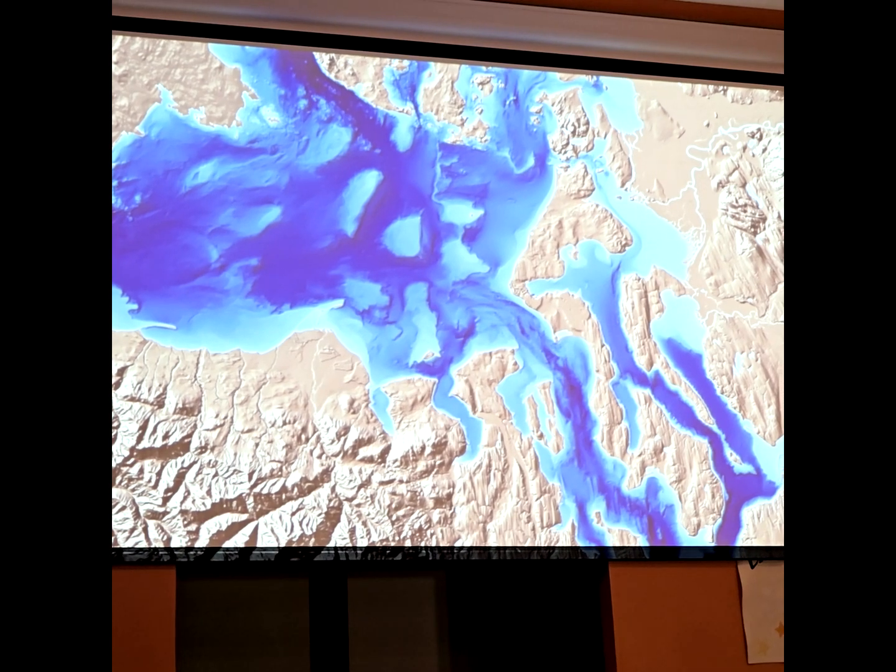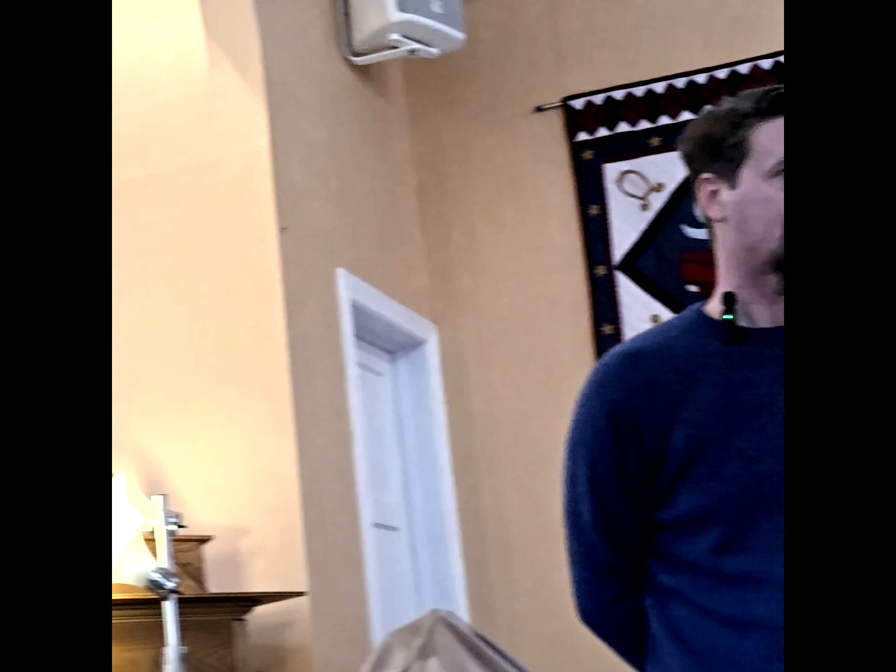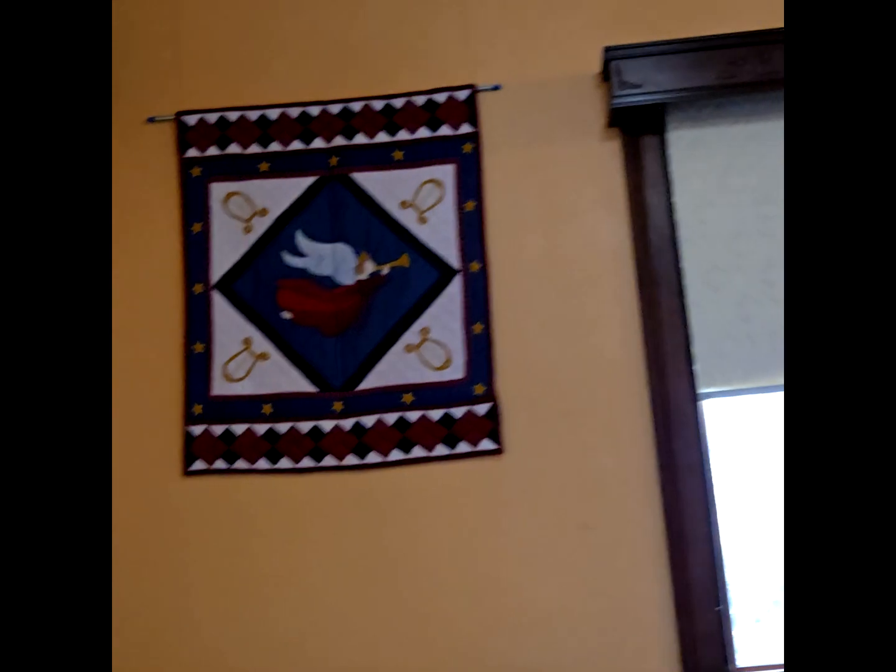So clearly LiDAR has transformed the ability to see the landscape. But I just wondered, what do you think is next? Is there something that would go beyond LiDAR, or add to LiDAR, that would give us new capabilities? That's a good question. The question was, what's next beyond LiDAR?